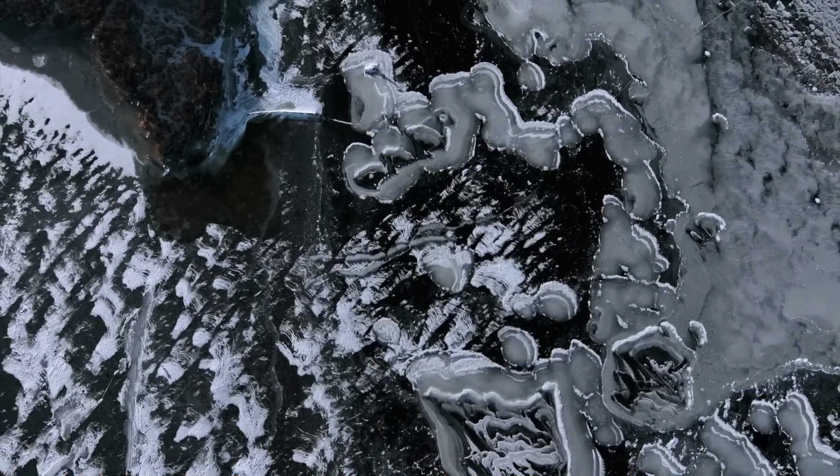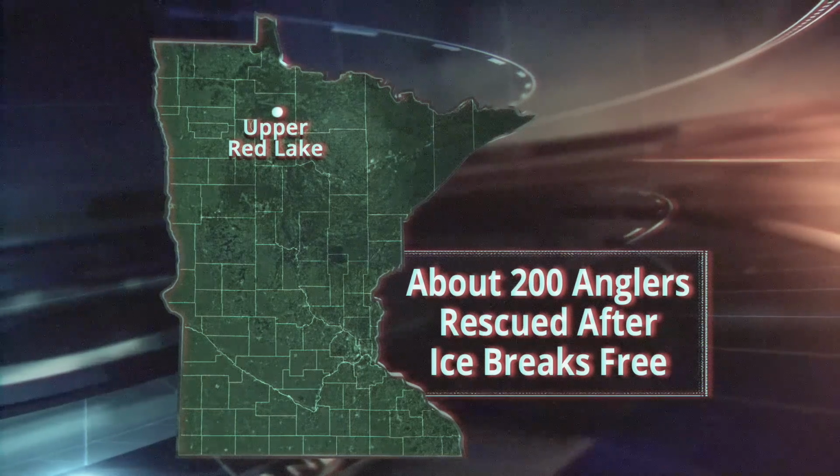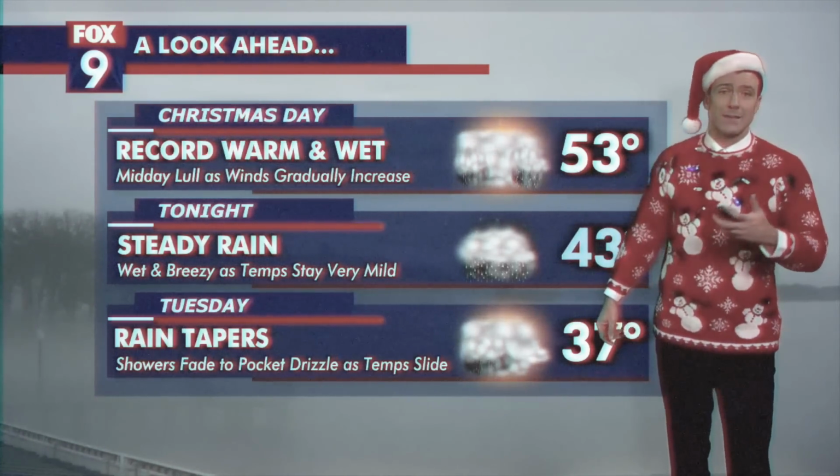Last year was a record-breaking winter, but for all the wrong reasons if you're an ice fisherman in the upper Midwest. The winter of 2023 was the winter that never was. Barely getting any ice in December, followed by a cruel Christmas gift of pouring rain.